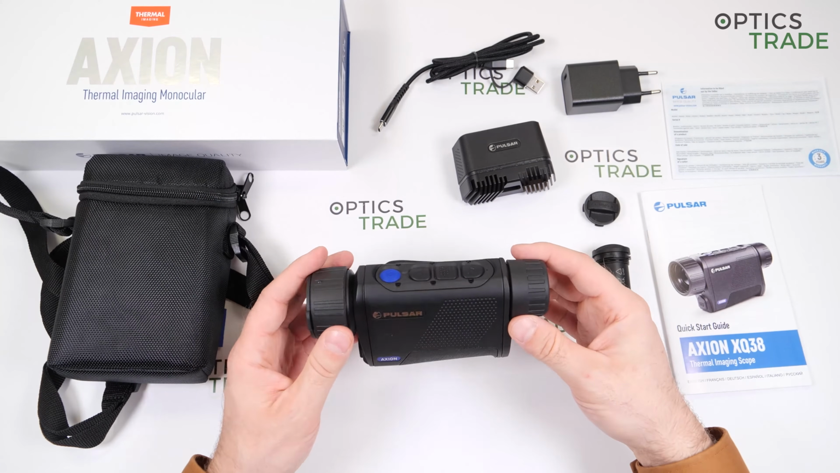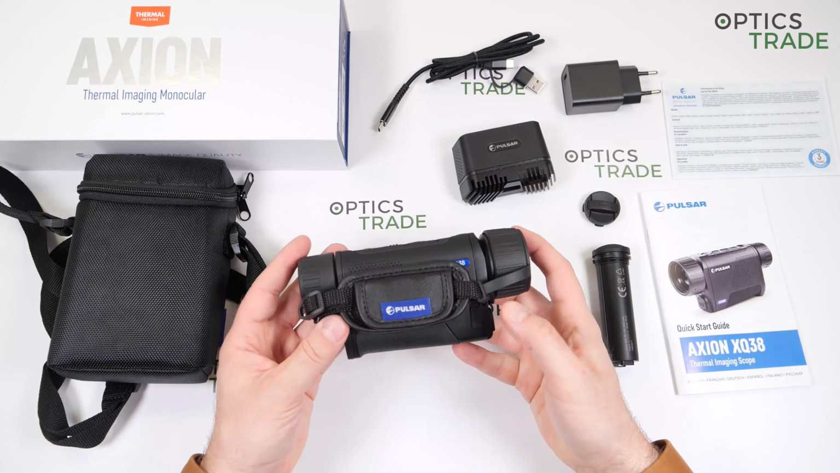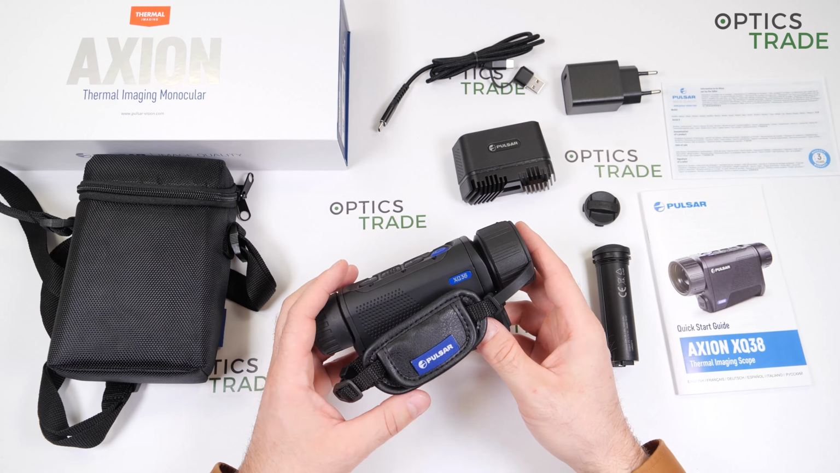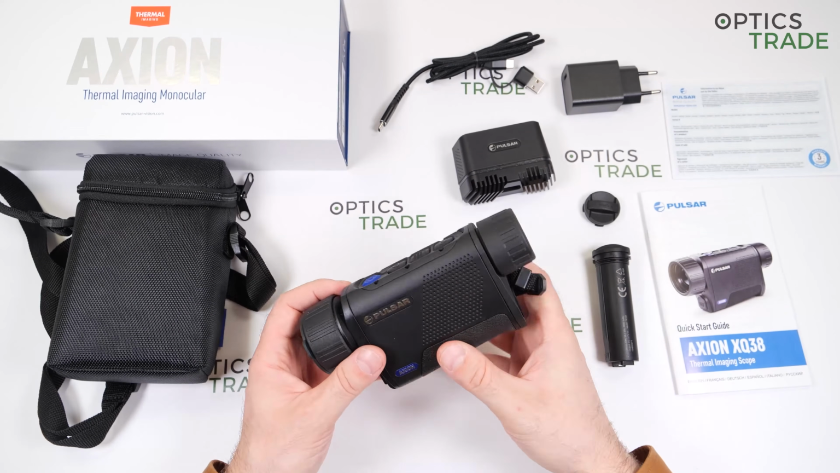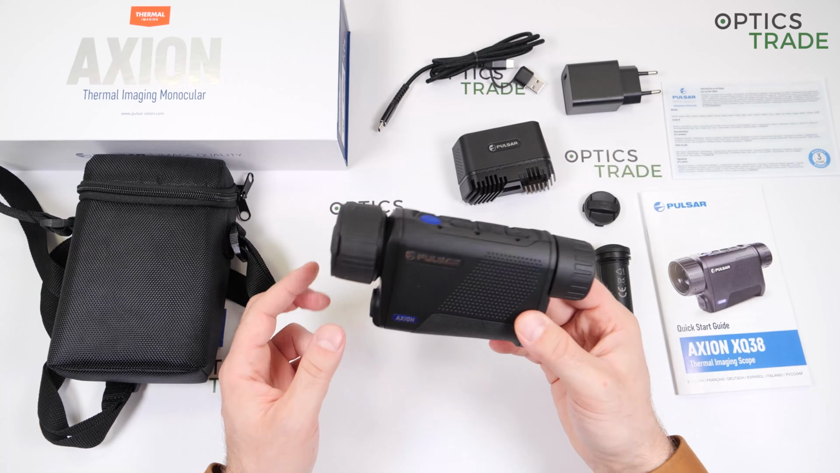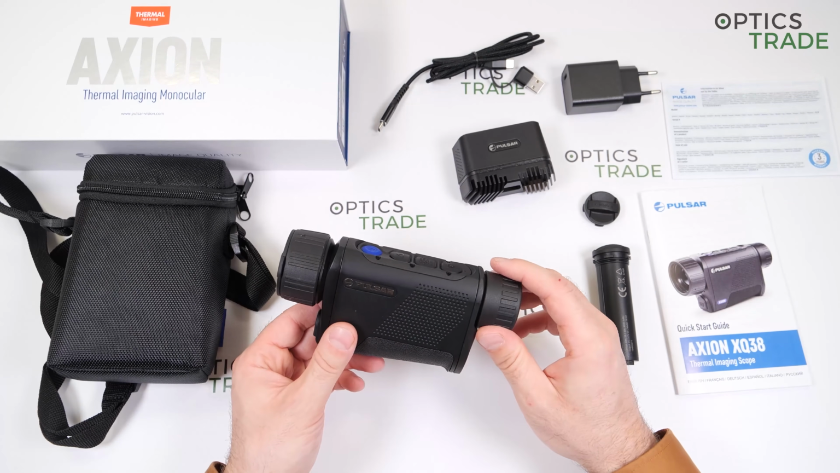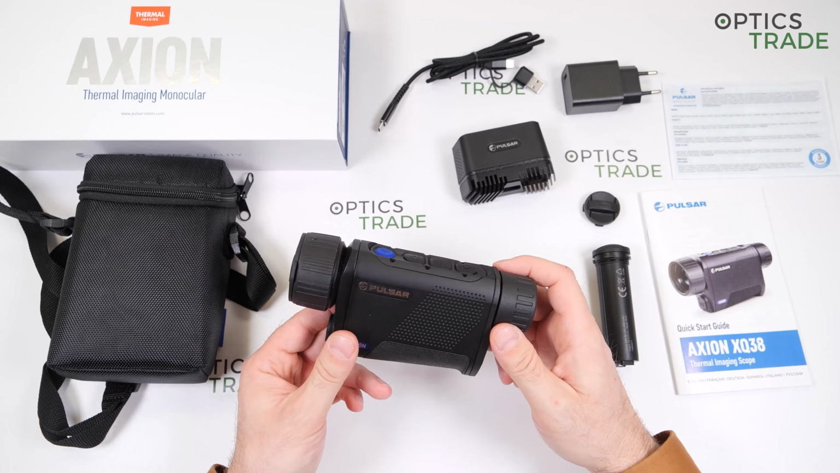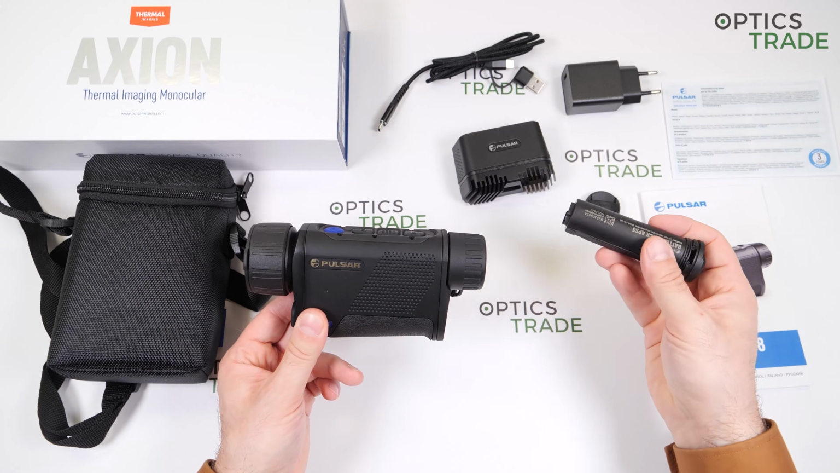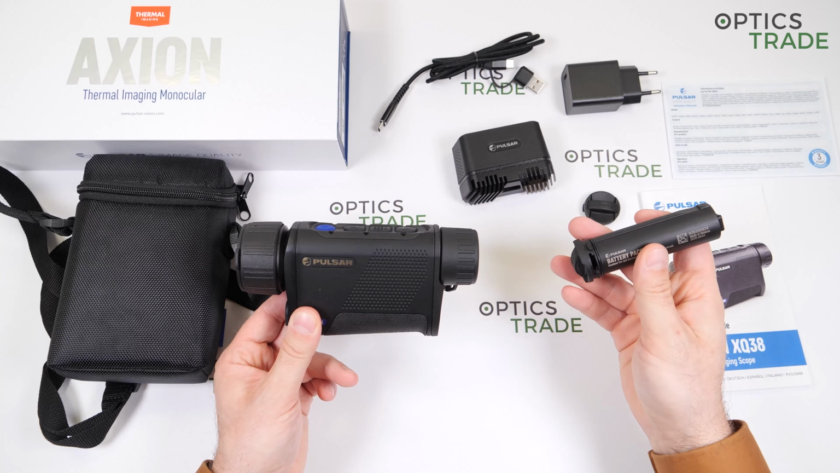As I said, magnesium housing, really well built. I would say this is the best build quality you can get in this segment. The majority of competitors are made out of plastic and rubber. There are no magnesium housing competitors at the moment, at least not in Europe. And the housing is fully waterproofed, so it can even be submerged into water and nothing will happen. IPX7 standard of waterproofness.